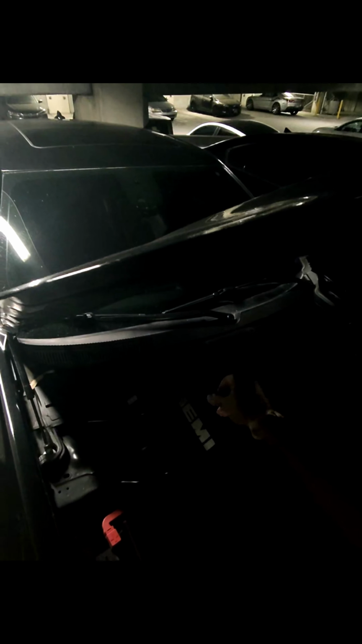Make sure I check that oil, my boy. Damn, this shit don't want to go in. Check that again. My shit good. My oil running good. I don't see no damn metal shavings.